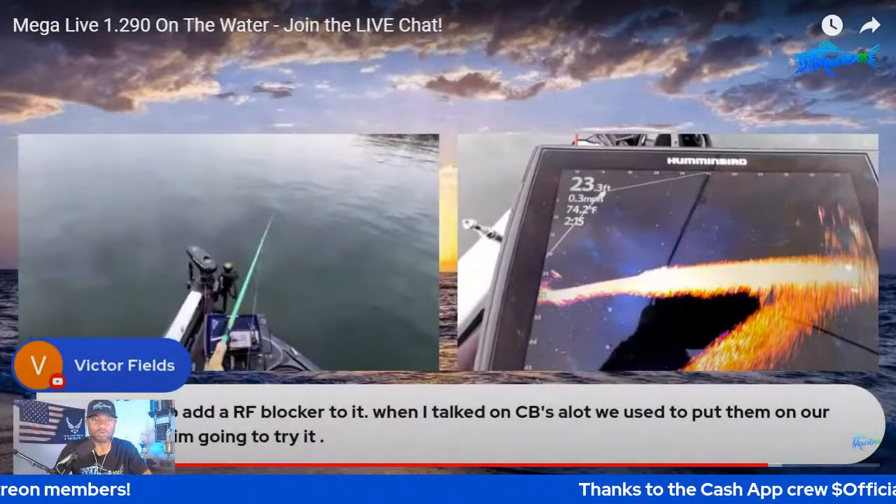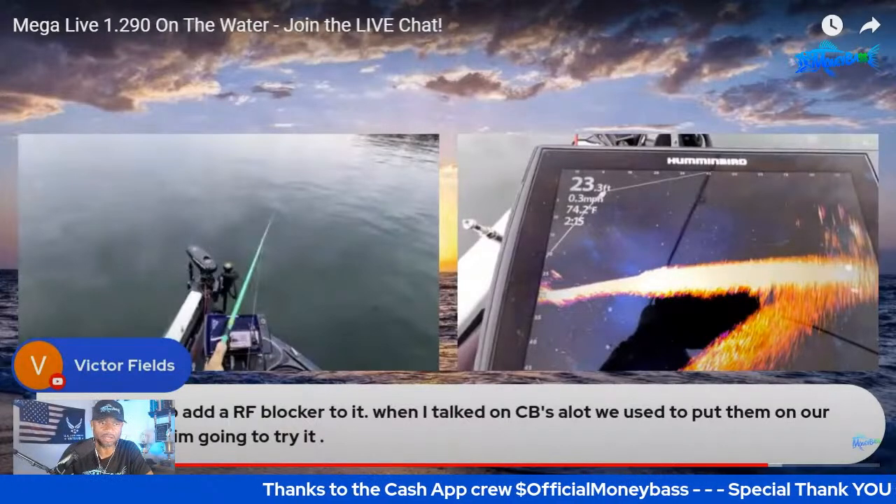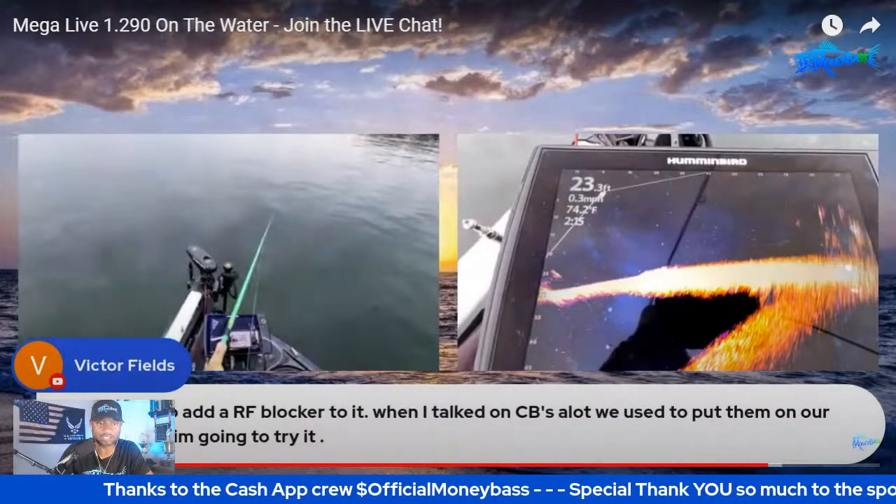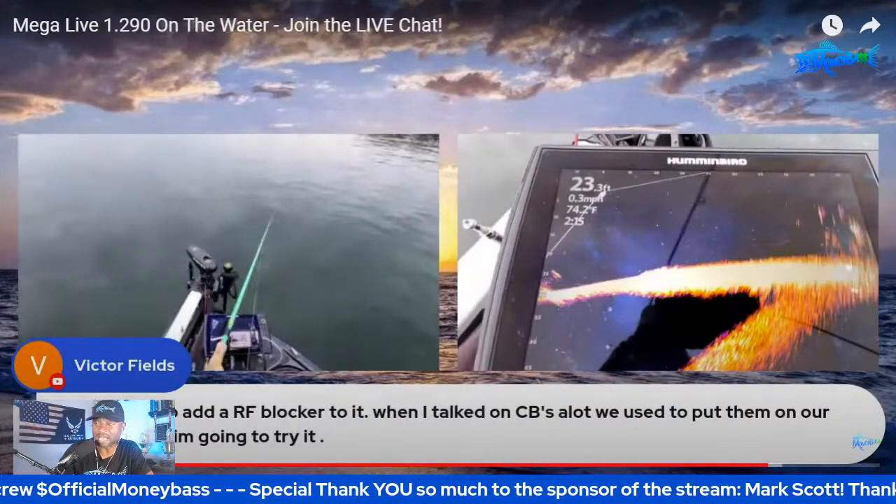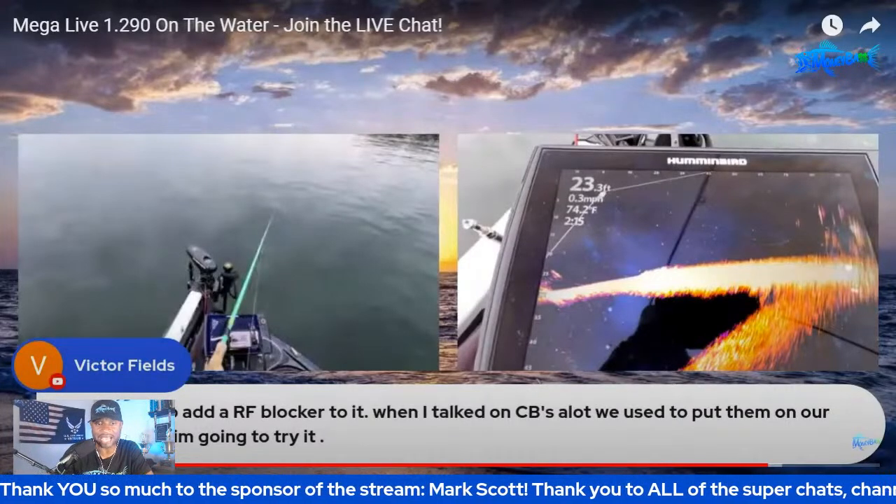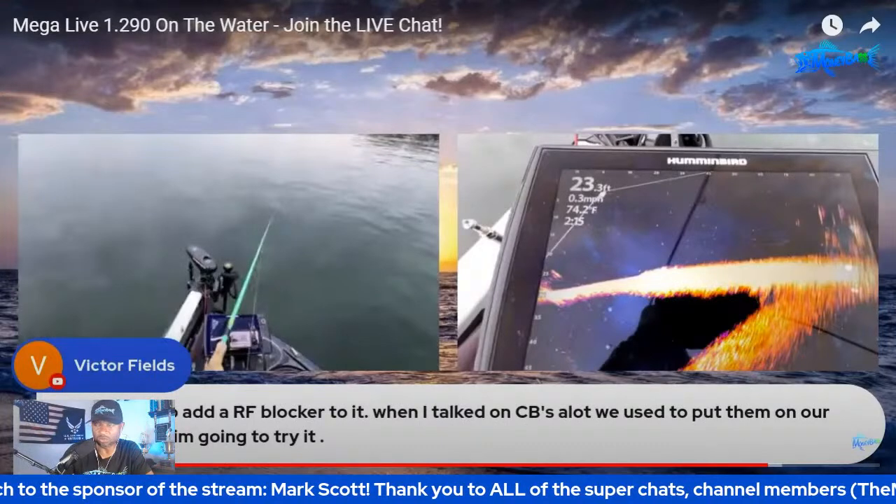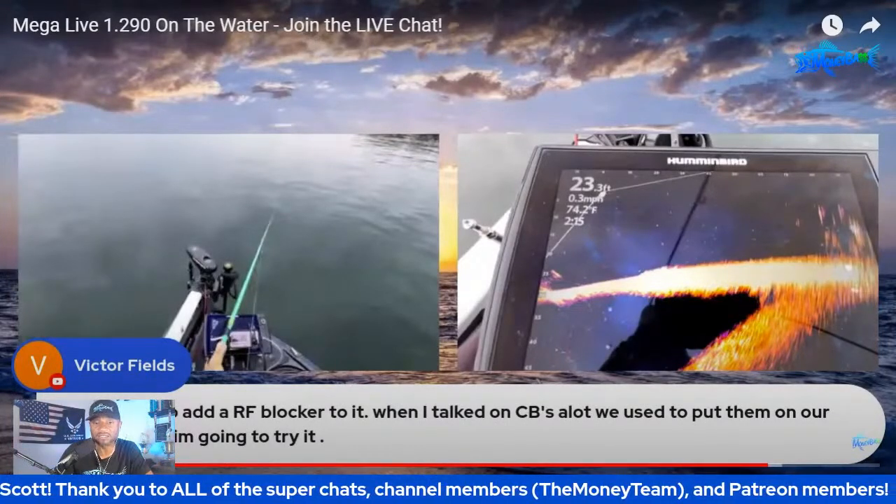All right, so what we're looking at right here is a split screen. On the left hand side, this is just me out here casting, so you guys can see me casting. You can see the rod and stuff like that. Over on the right hand side is going to be the live imaging, and if you take a look, I have my forward range set out to 95 feet, so you can get a good distance out here. This is the 1.290 update.